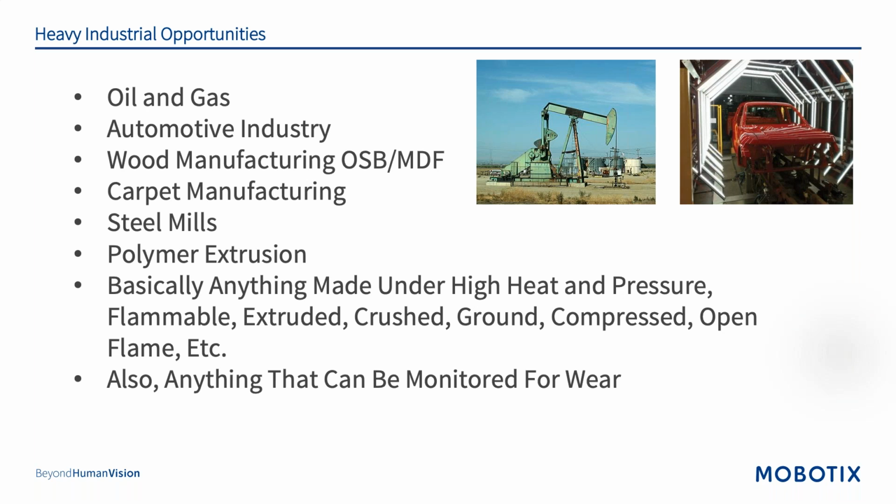I'm going to spend some time today on oil and gas, wood manufacturing, steel mills, and poly extrusion, because these are all real examples that I have had over the past few years. Some of these I'm not allowed to show pictures of inside the plants due to NDAs, and for those I will focus more on the process involved and kind of where we fit. But the automotive industry, as I said, is an interesting one.